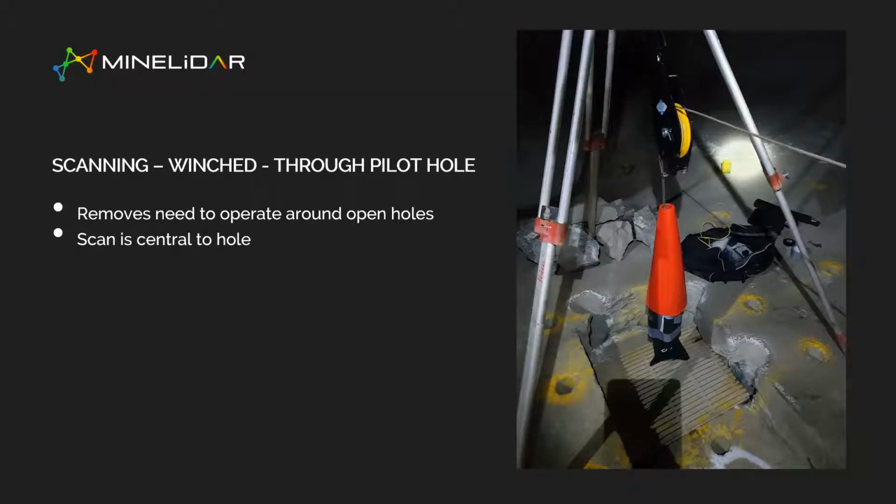Scanning with the winch methodology, trying to make it easy for ourselves. If the pilot hole's still in place, it tends to be the quickest and easiest way to capture the data. It removes the need for operating close to open holes. The scan's central to the shaft. Not that that's a particularly critical issue, but if there's deflection in your rise, you end up bumping against the end of the rise, which just induces shadow.